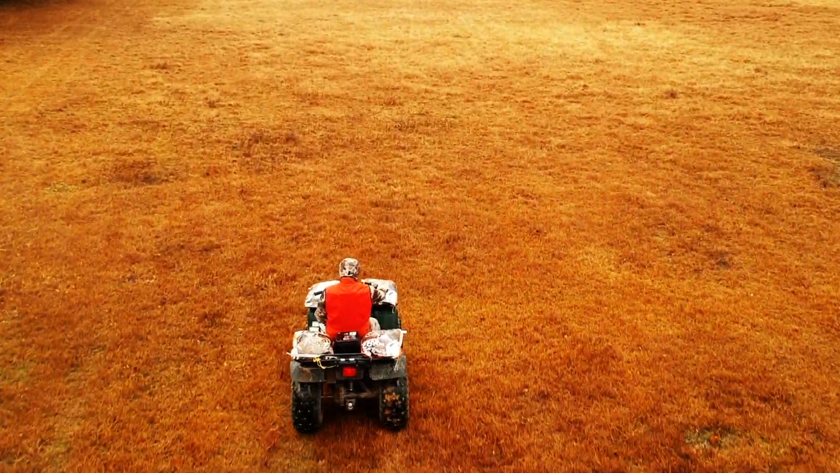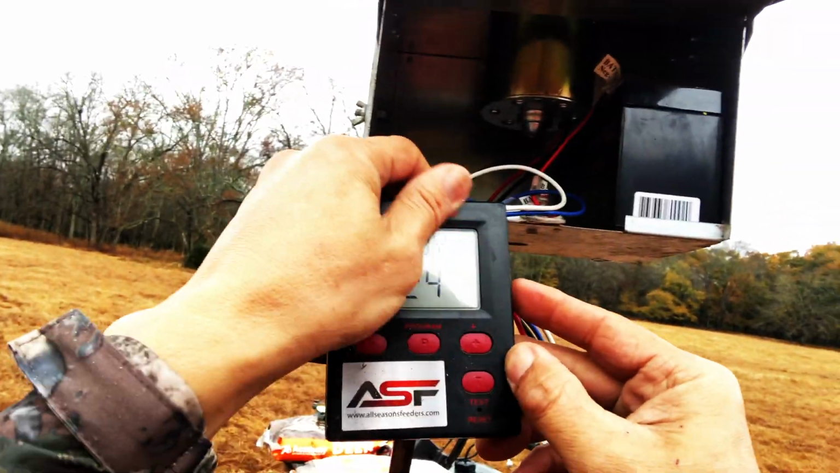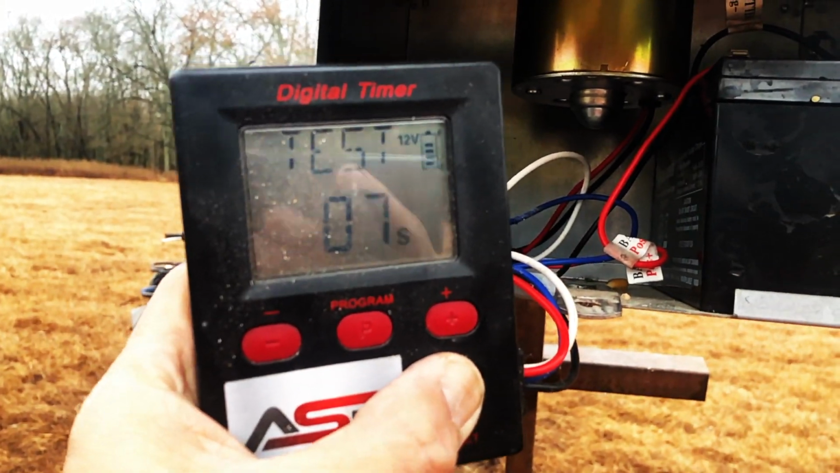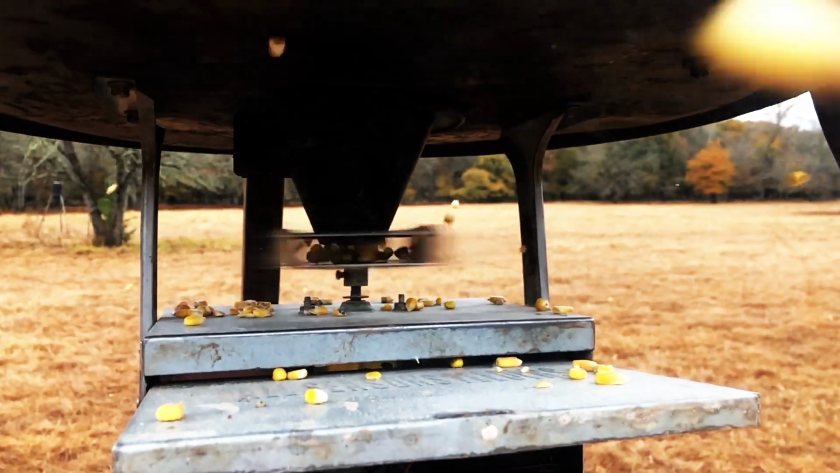As soon as I got to the property, I dumped 4 bags of corn into the feeder. The battery was also dead, so I swapped it out with a new one. I adjusted the time and checked to make sure that all was well. With all the natural foraging dying, hogs will definitely be hitting the feeders in the next few weeks.